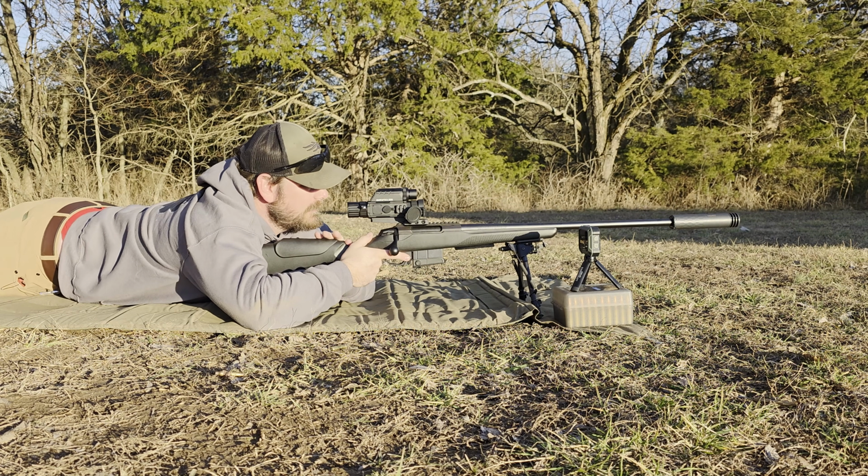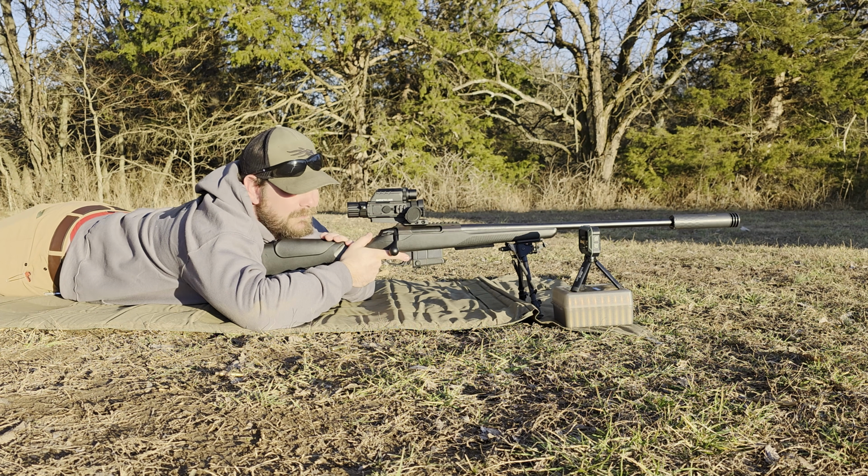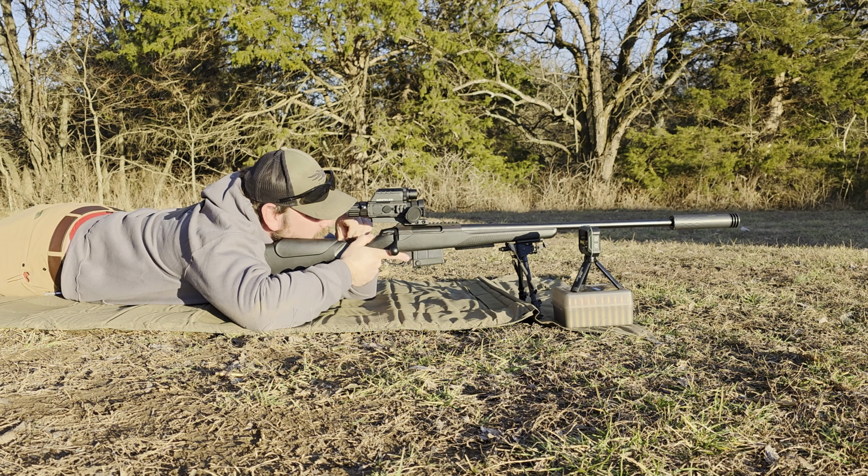All right, guys, just shot at 100 yards. We almost got it dialed in there. It's shooting just a half inch to the left. So I'm going to shoot one more time. I just made my adjustments, and hopefully we are dead on.